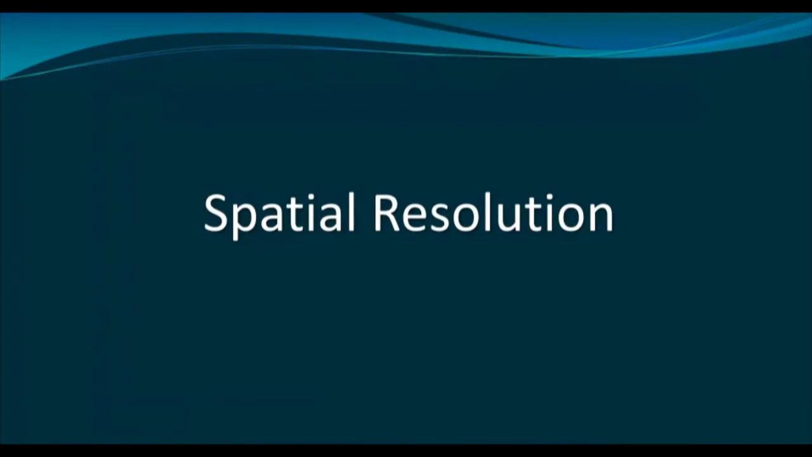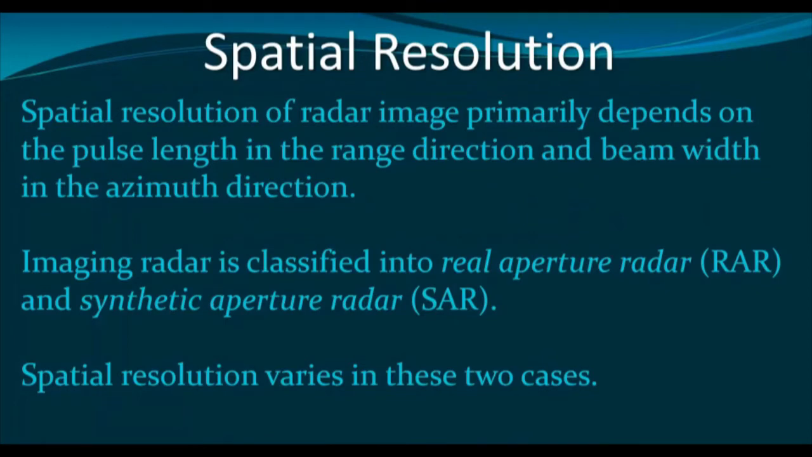The image brightness will depend on the spatial resolution of the object. First, spatial resolution of radar. The concept of spatial resolution of radar is completely different than optical remote sensing.